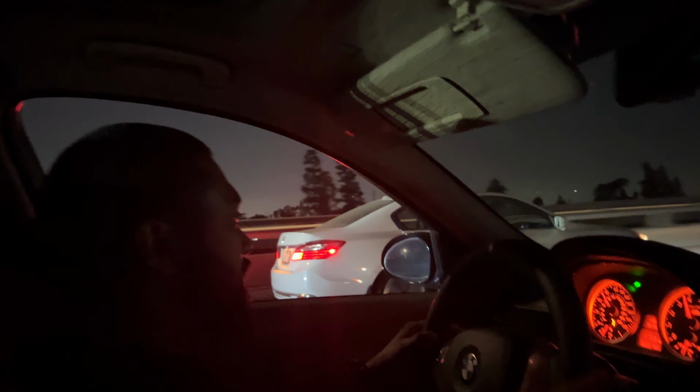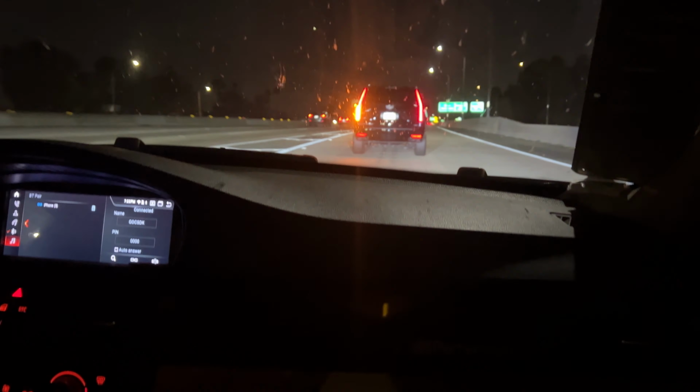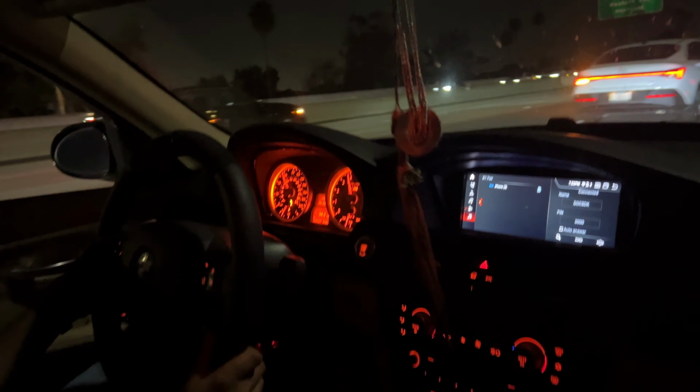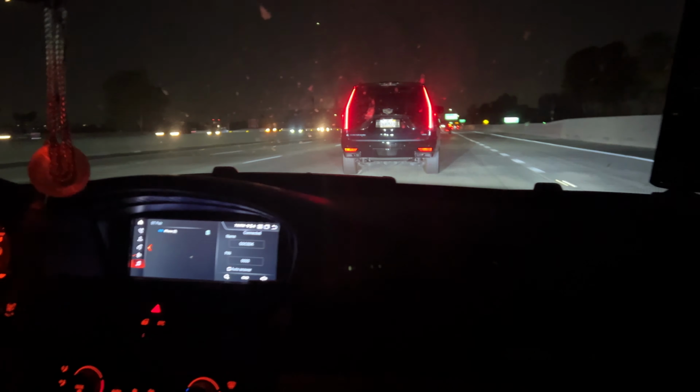Damn. Oh, damn, that manual light. Traffic. Cop right here. Cop. Oh, shit. Jeez. Where we headed? Oh, shit. Whoa.